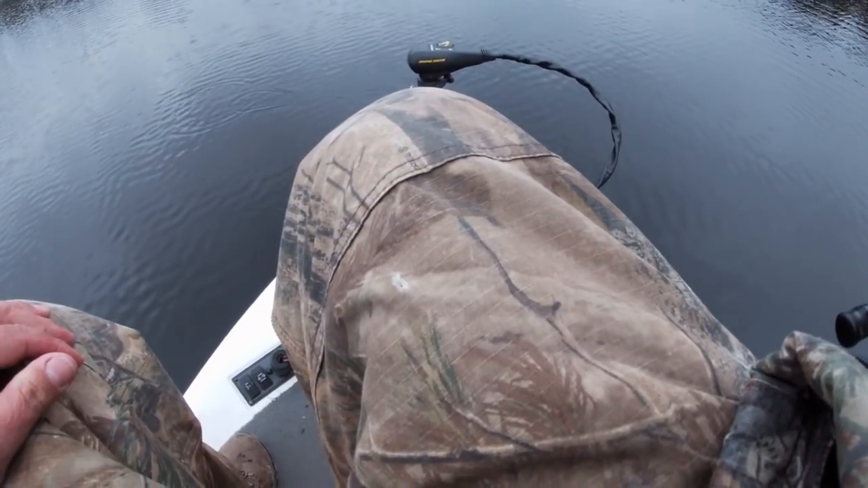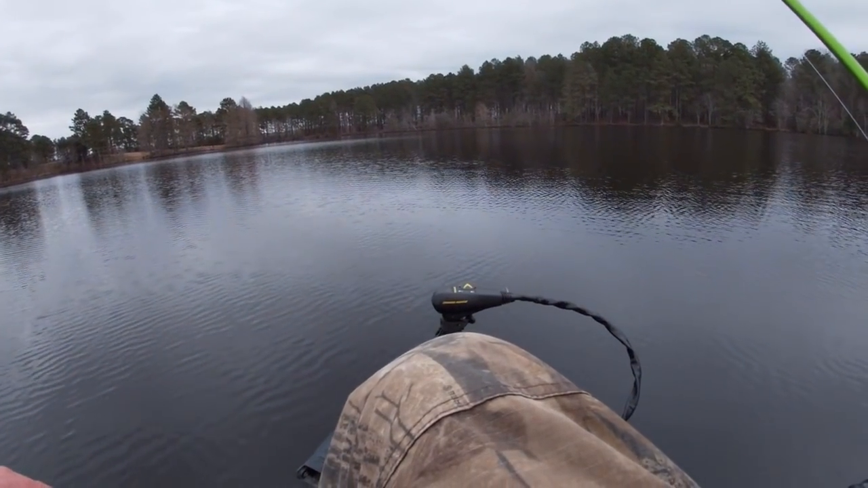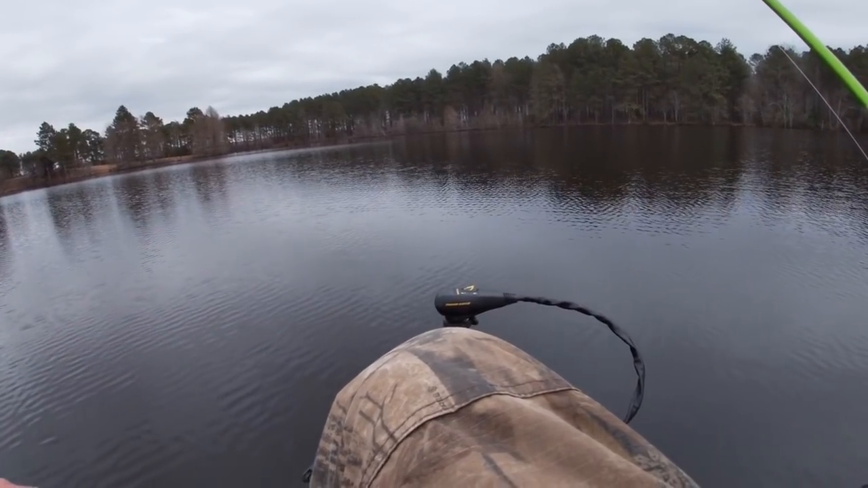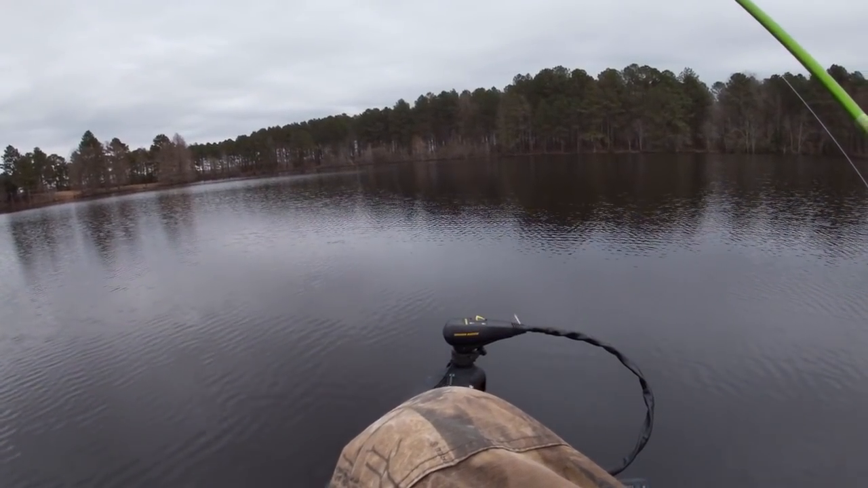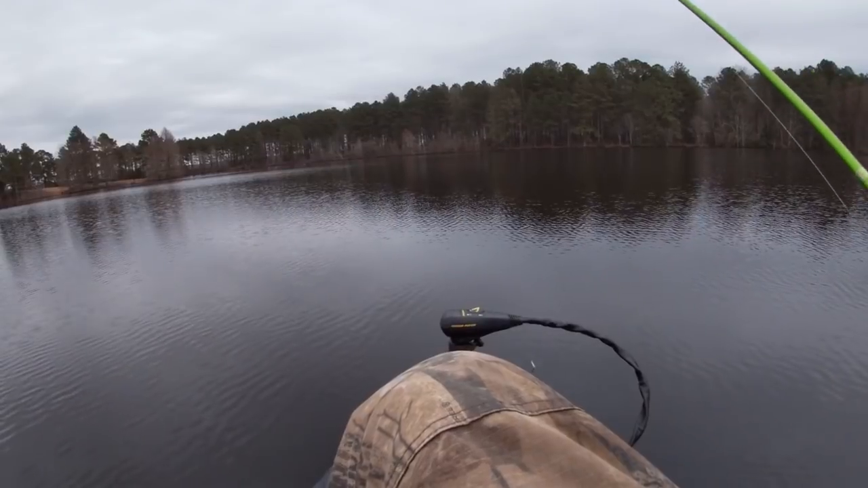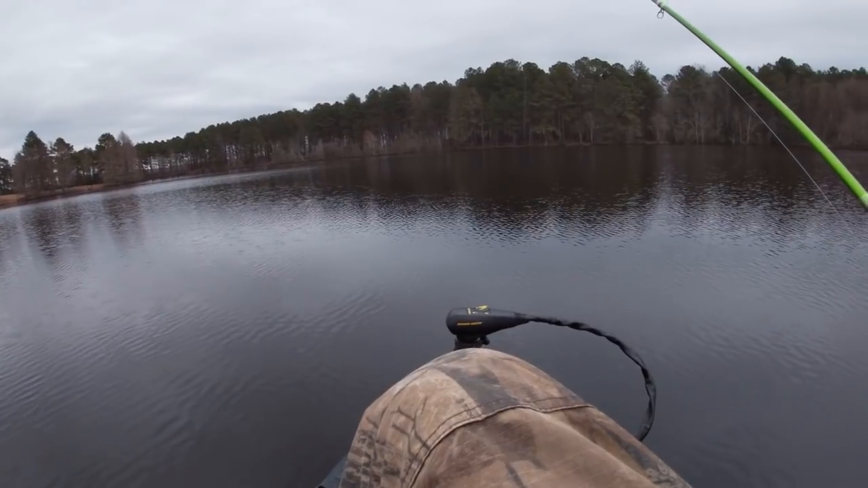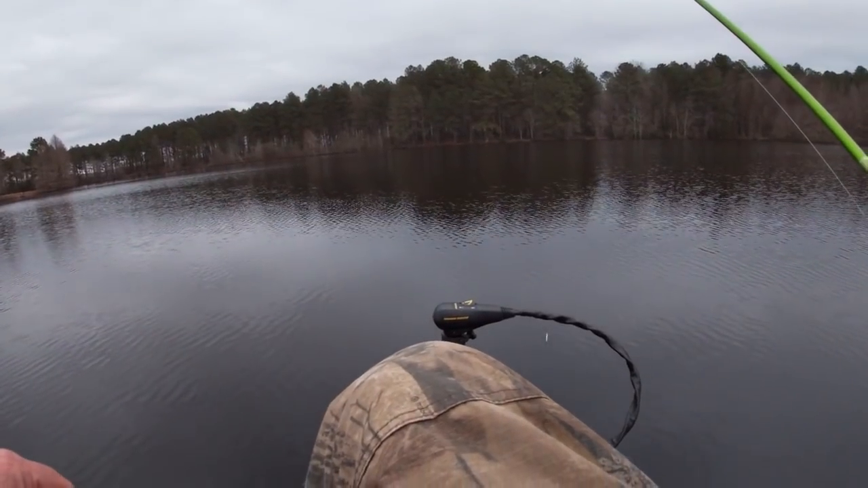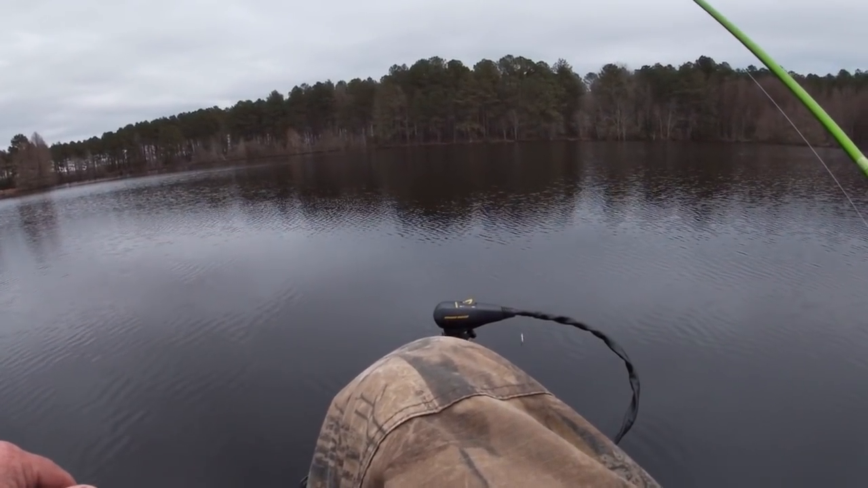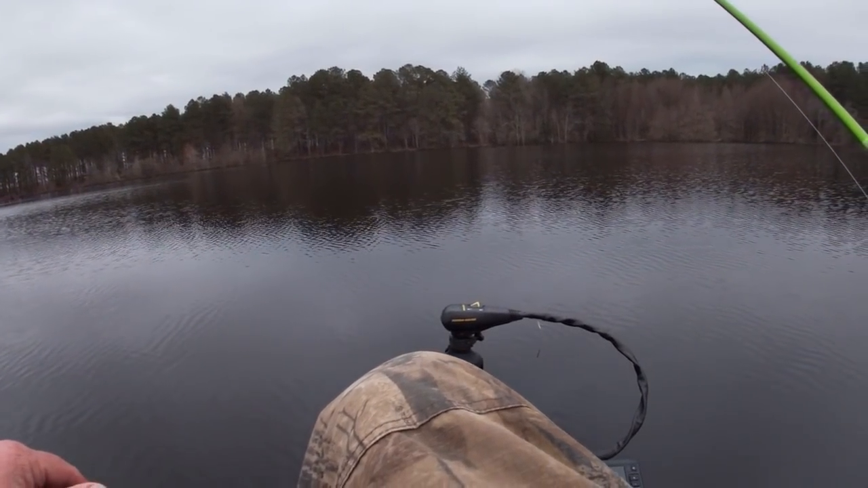So let me explain to you what I'm doing. I've got the trolling motor down on low, and got the LiveScope turned out to about 35 feet. I'm just kind of going back and forth over some of these humps. It seems like these fish are suspended now in about 10 feet of water. I'm using the LiveScope and just scanning back and forth, looking, and all these fish are single fish from what I'm seeing, maybe two in the group. And I got the trolling motor turned down on about 3. No, it's actually about 4.